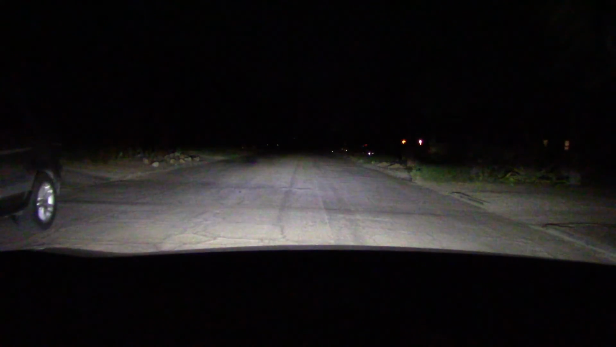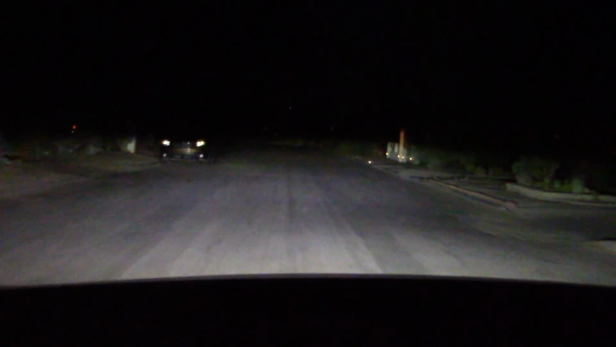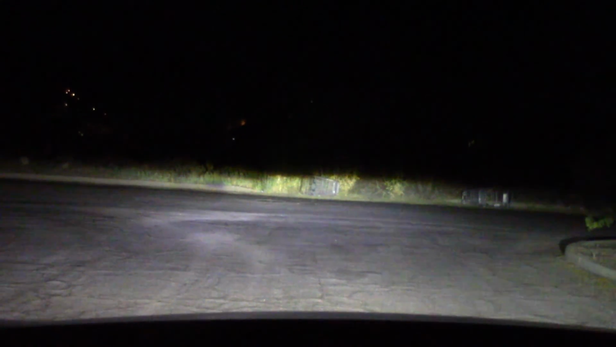Let's do some back street driving in a dark, dingy street. High beam. Low beam is just disappearing way too much. Especially when you step on the brakes and the front end dips. The road dead ends here. If I was driving at 50, 60 miles per hour, I would not see this until it's too late. This is pathetic.